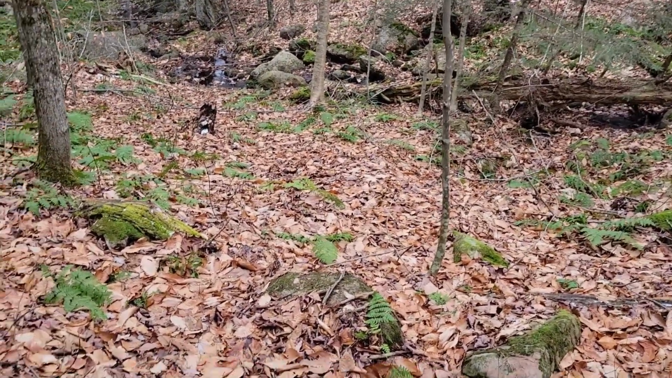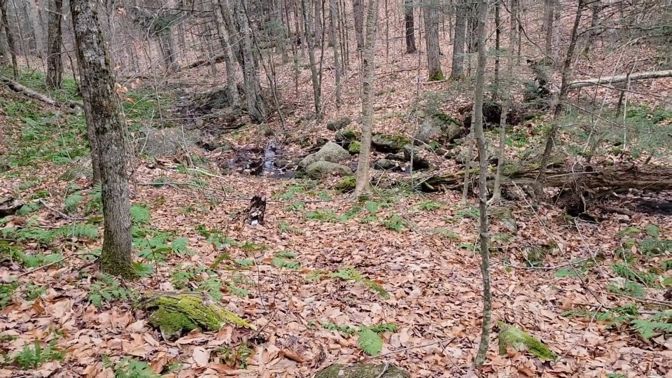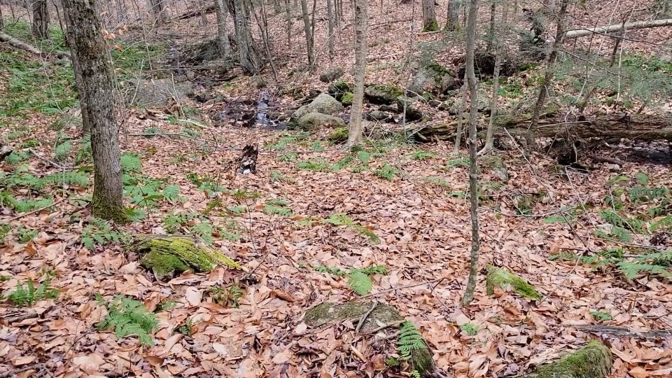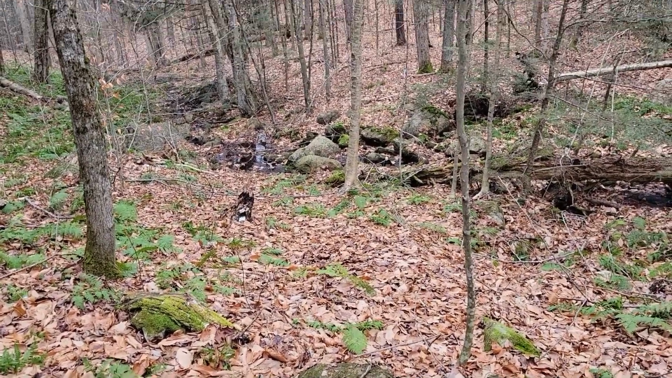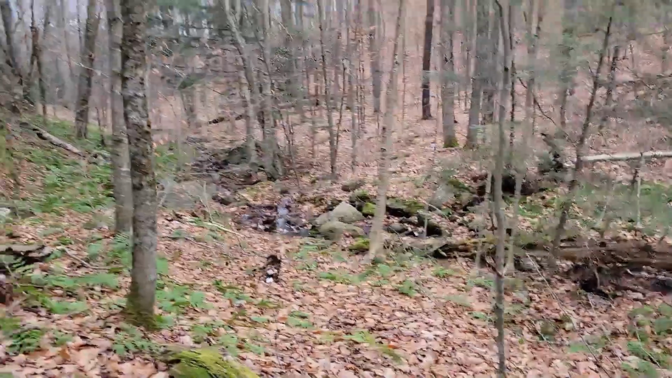there's a lot of depression in the ground here, and you could tell that. Well, right now you were able to tell, before the leaves fell, that there's a game trail here. So let's get checking this camera. I am stoked.